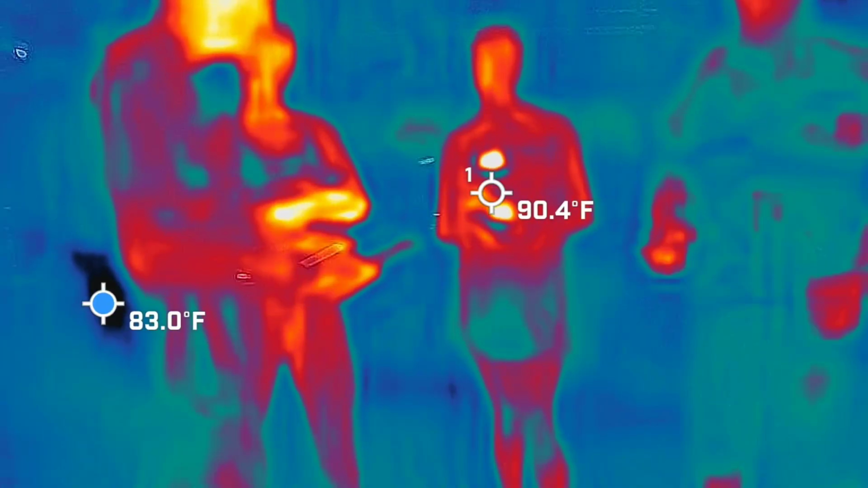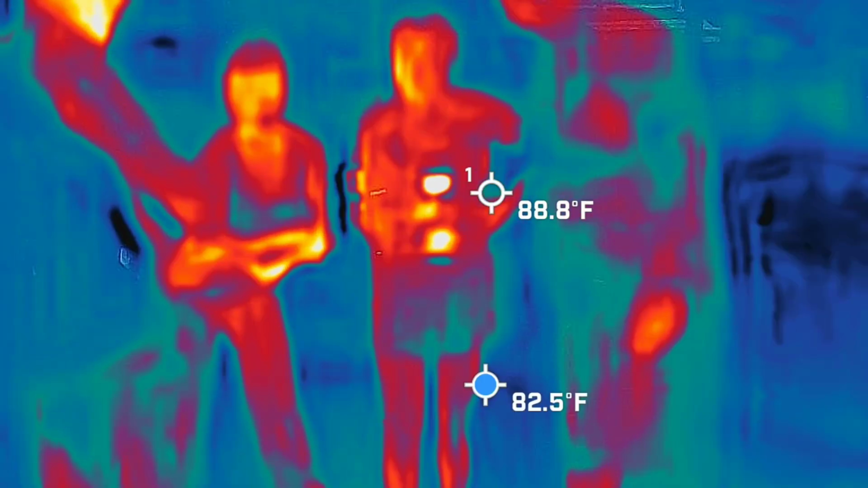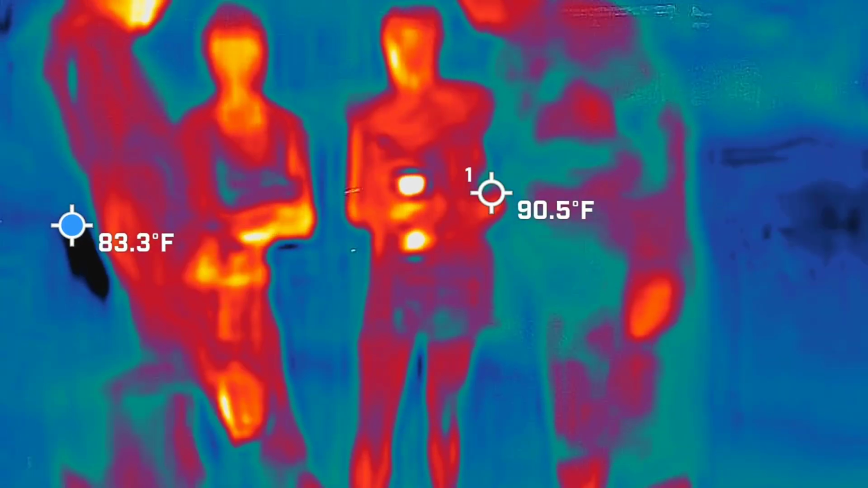But you'll see how this is a very big deal around here. Obviously, the blood stain looks just like a man writing at his desk.